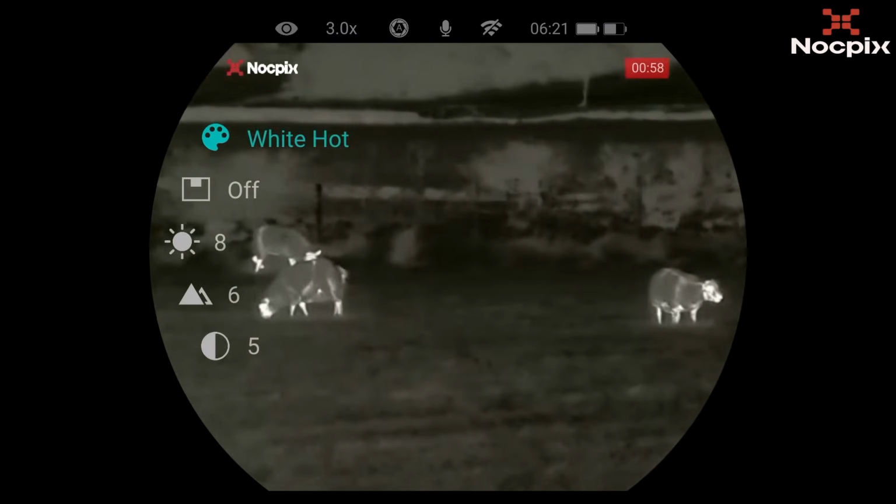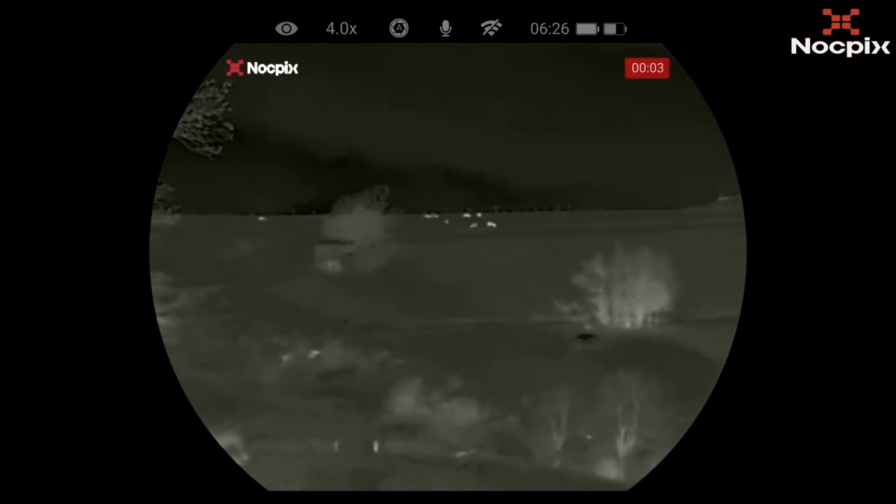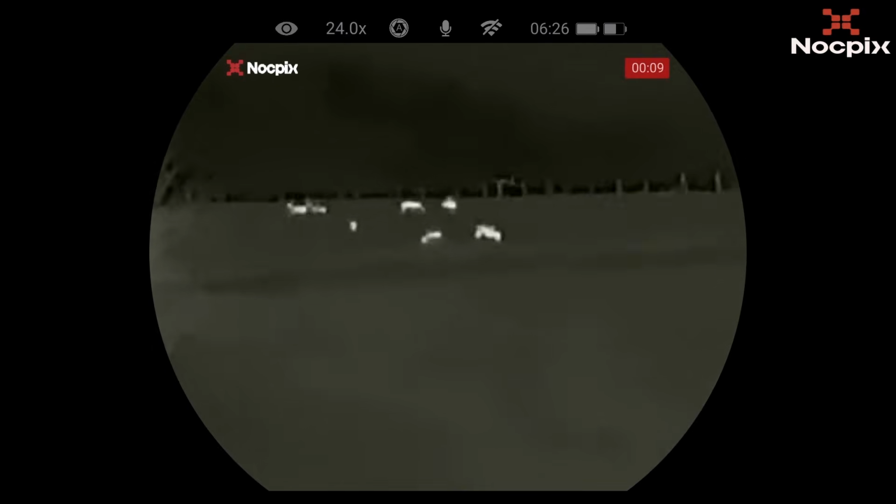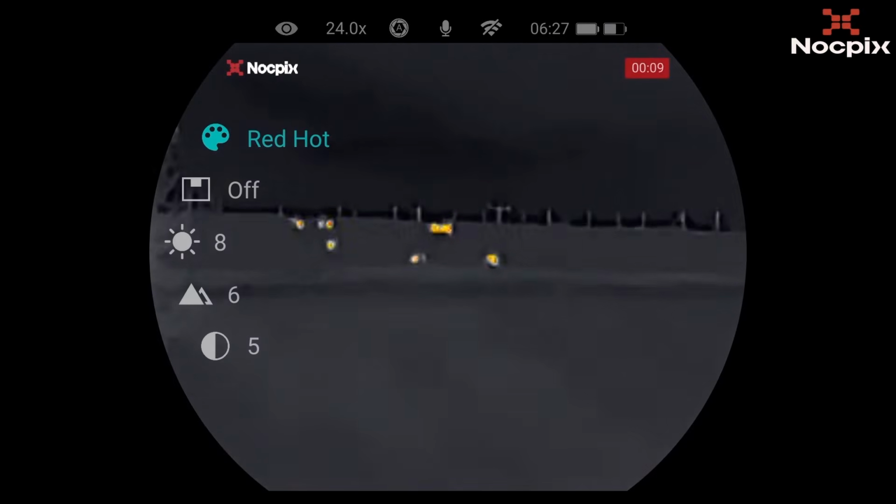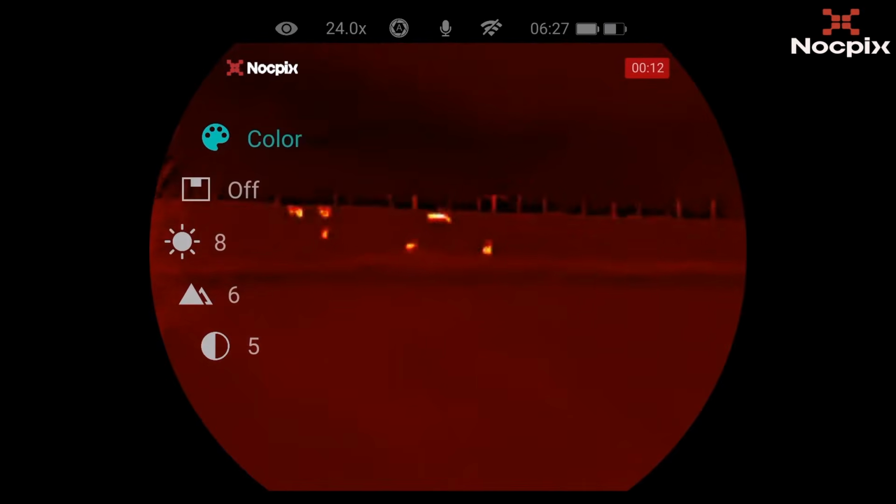Now with the Quest, it is a digital zoom, so with any digital zoom at full magnification you will get some pixelation. I also did find at greater distances trying to identify the animal can be tricky. The captured animal can be just a great big heat image, so I do think that's one of the downsides to thermal.